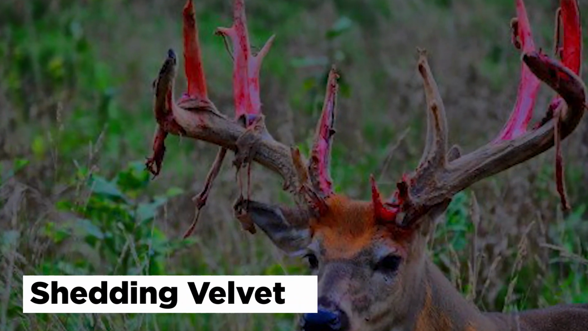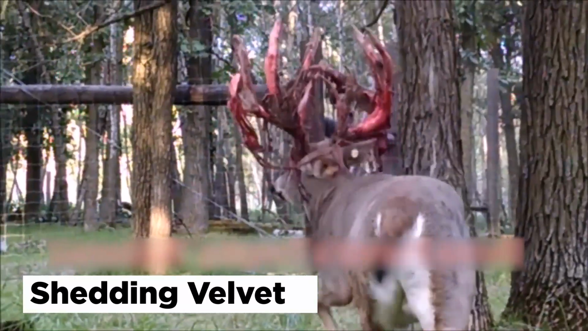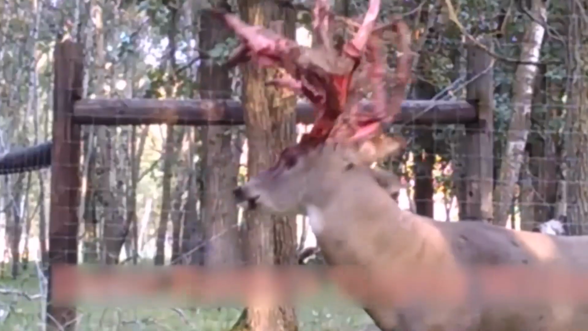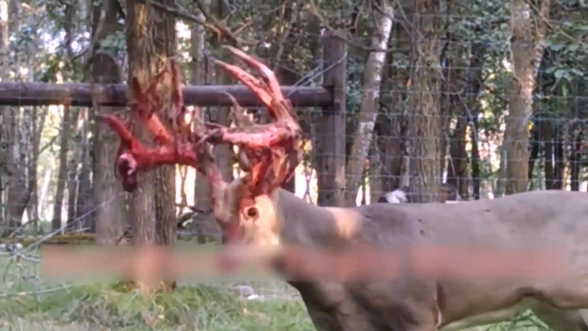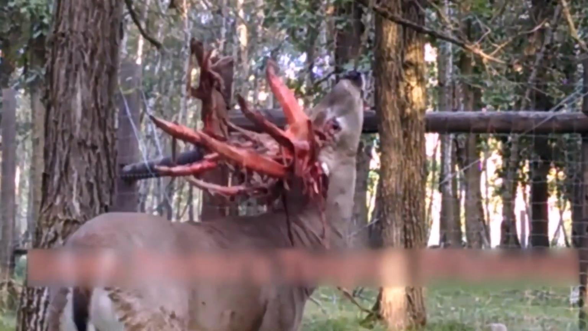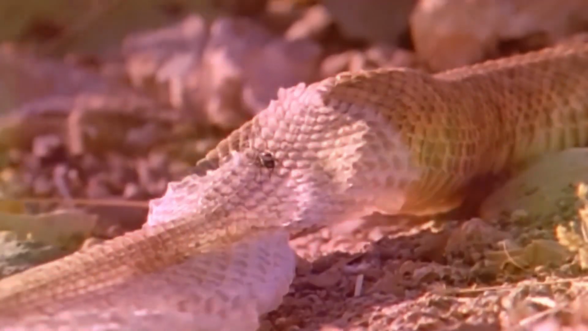Shedding velvet. As painful as it may seem, shedding velvet does not hurt the deer. Every year just before the rut season, deer remove a coating on their antlers called the velvet. They have dense blood vessels in them that burst in the process, making the shedding process quite gory. The velvet then falls off with the red rags of cover, unveiling clean and shiny antlers. The process is comparable to a snake shedding its skin.